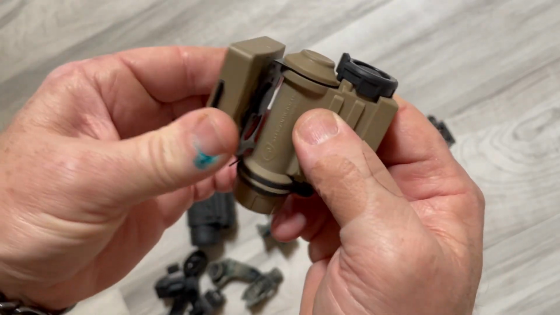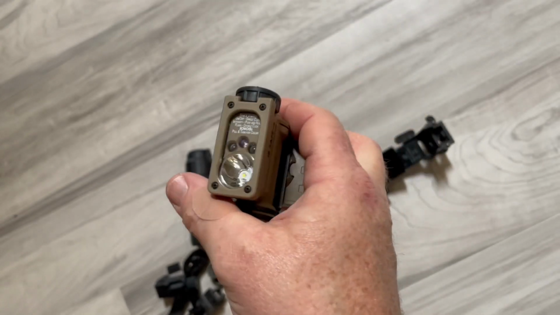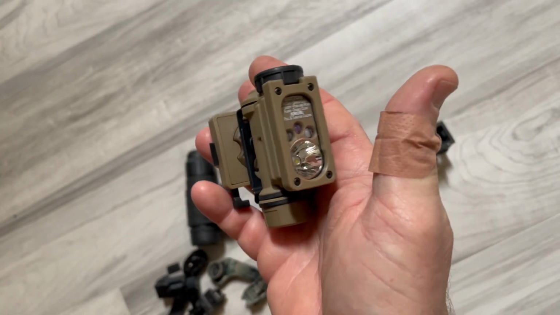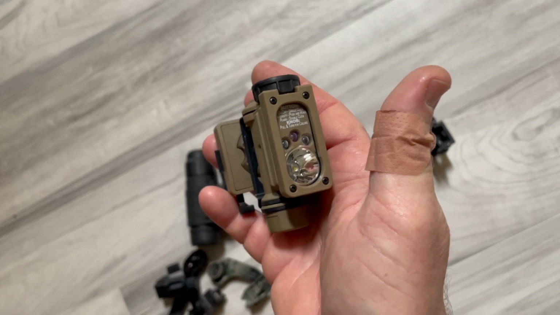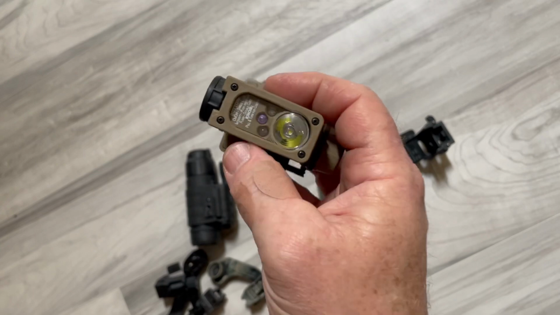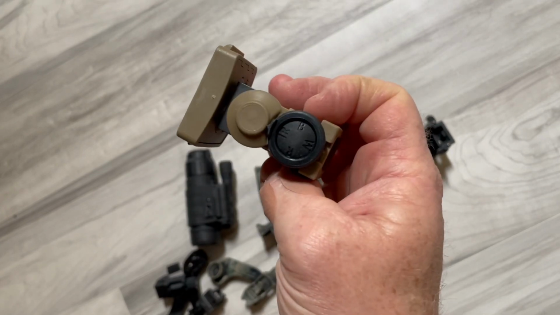Streamlight. I like Streamlight products. If you can see, I've got a lot of Streamlight stuff because they're usually priced right and they always work for me. This thing, I haven't changed the battery in, I don't know, it's been more than 2 years. I turned it on earlier and it turned on. So it has IR capability. It has a map reading light. It has a bunch of stuff on here.